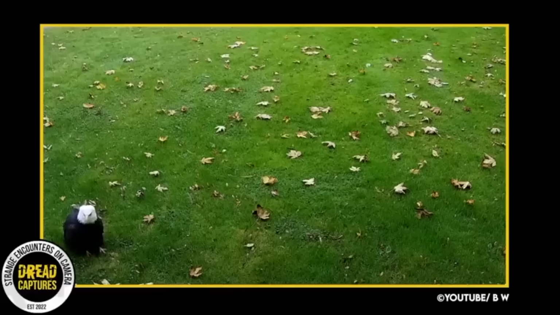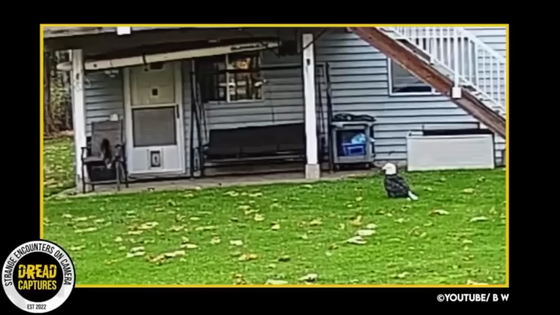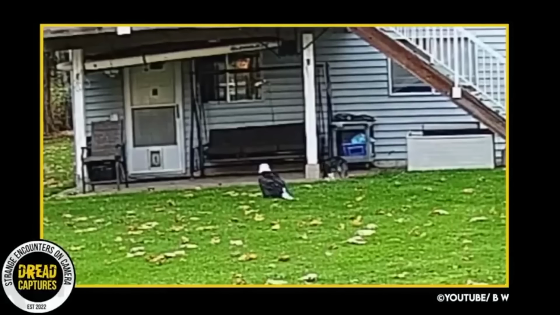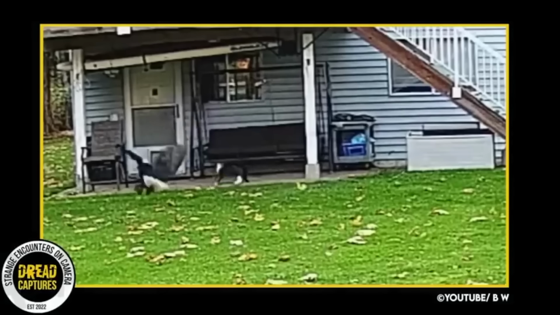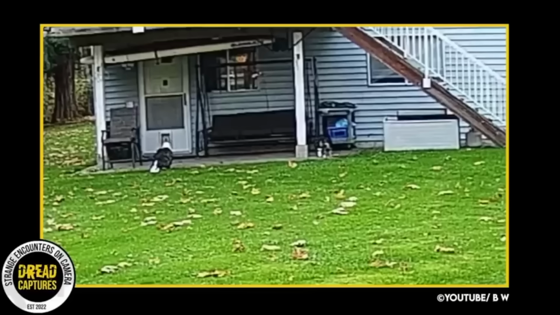When the camera angle switches, we can see the bald eagle with the face on view. She's beautiful. The cat eventually comes off his perch to check the eagle out. He's walking the perimeter, trying to figure out what the eagle is doing here. The cat makes a little move toward the bird, and you can see the cat's back arch and the eagle spreads her wings. There's one final little test that the cat throws at the eagle, both respecting each other.